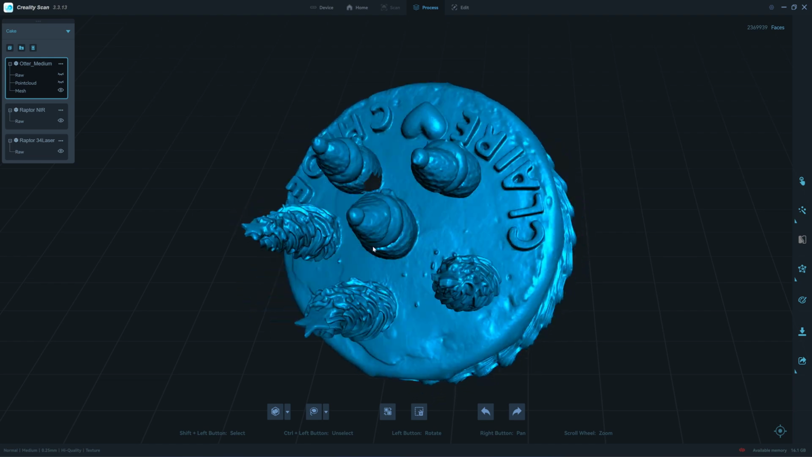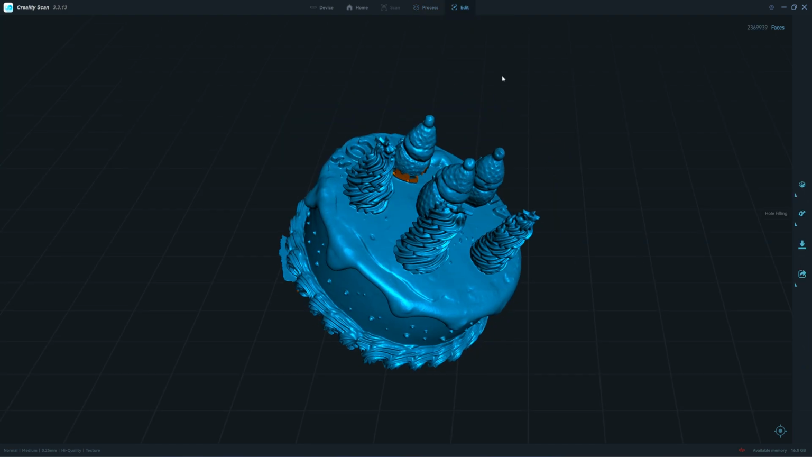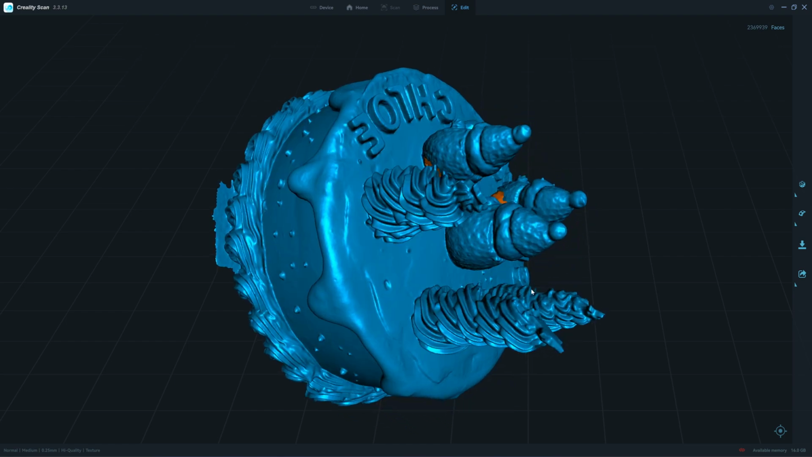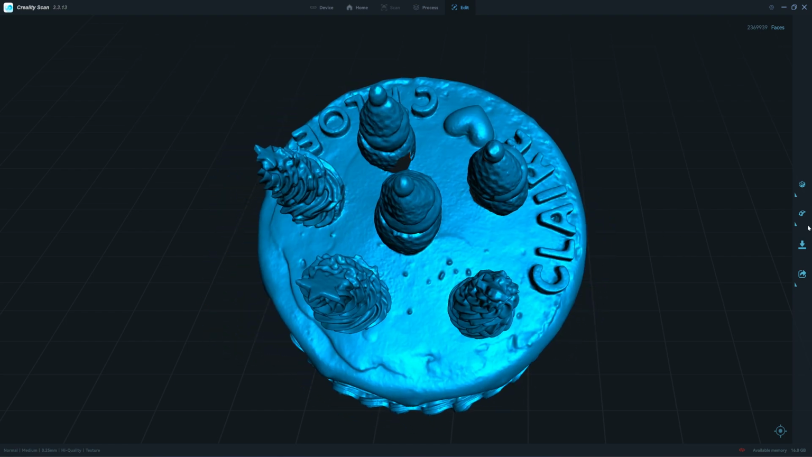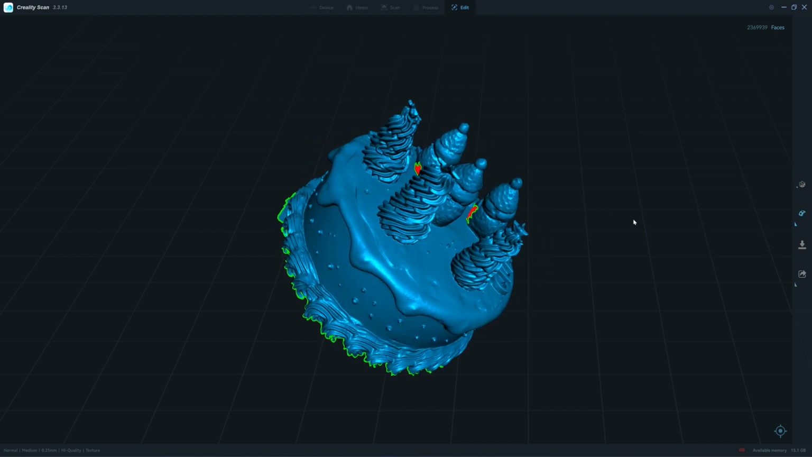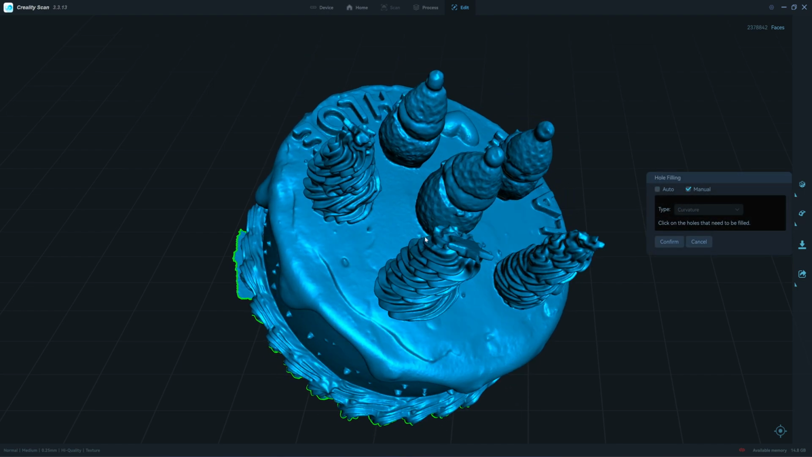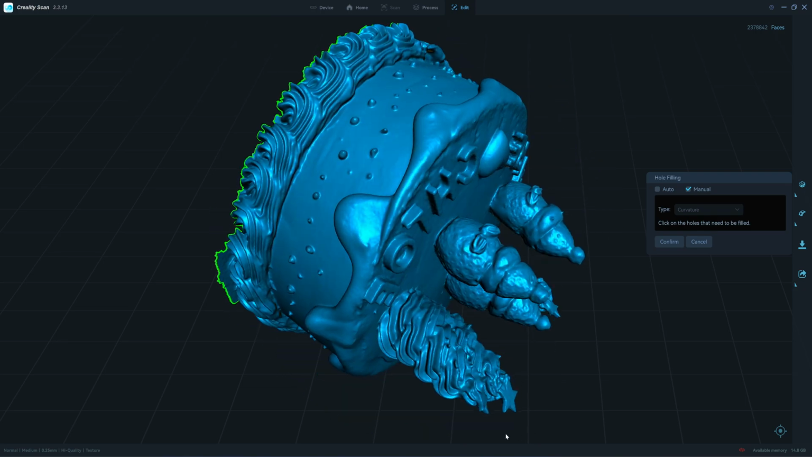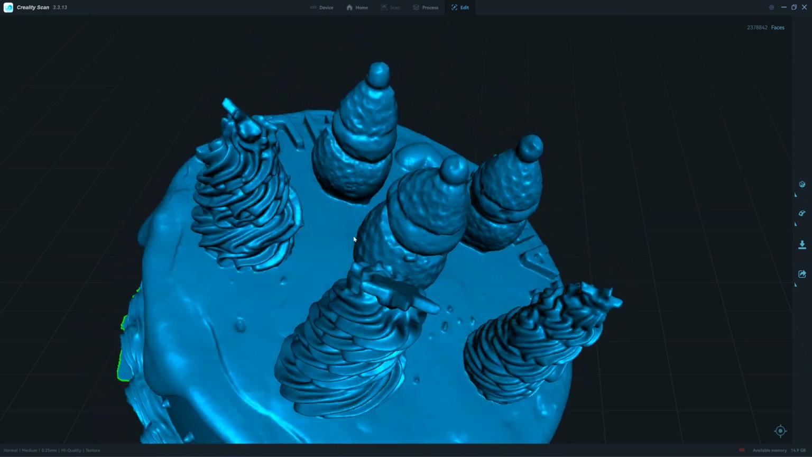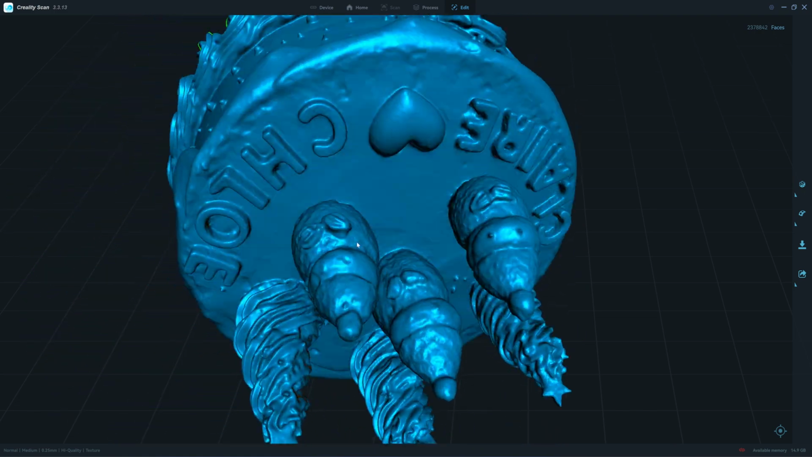Some of the holes are not filled. Let's try if it can fill the holes in the new version 3.3.13. They have a hole filling function. Hole filling, manual, curvature. Okay, I fill it to hole and click confirm. Let's see. Yeah, it looks okay. I think it doesn't contain the texture of the snowman, but yeah, I think it looks alright.